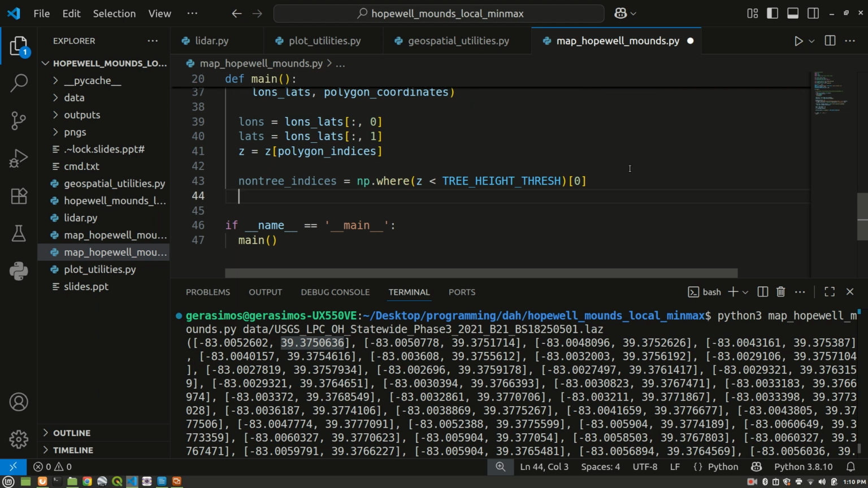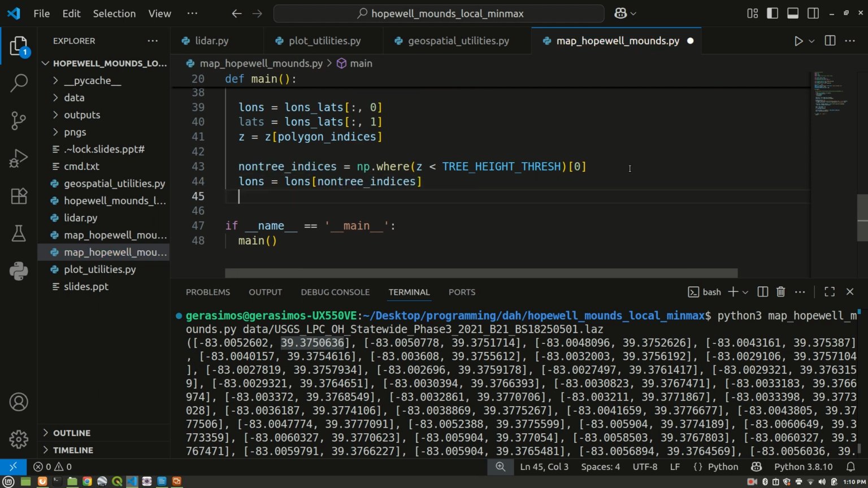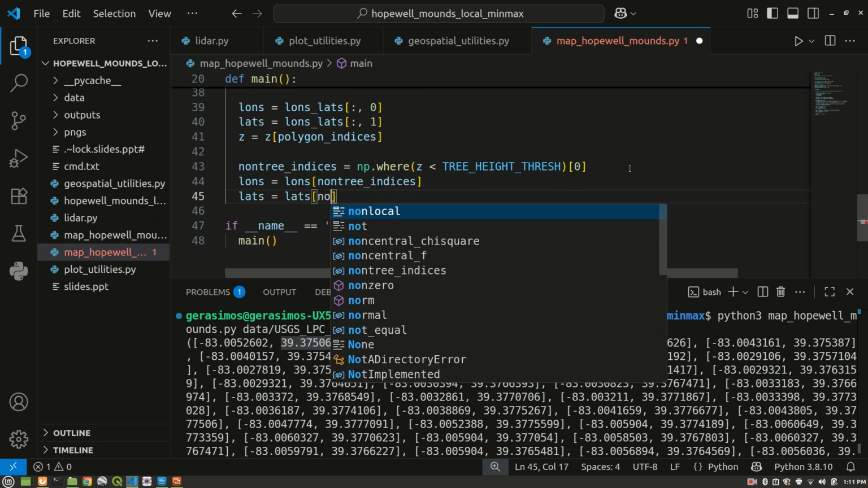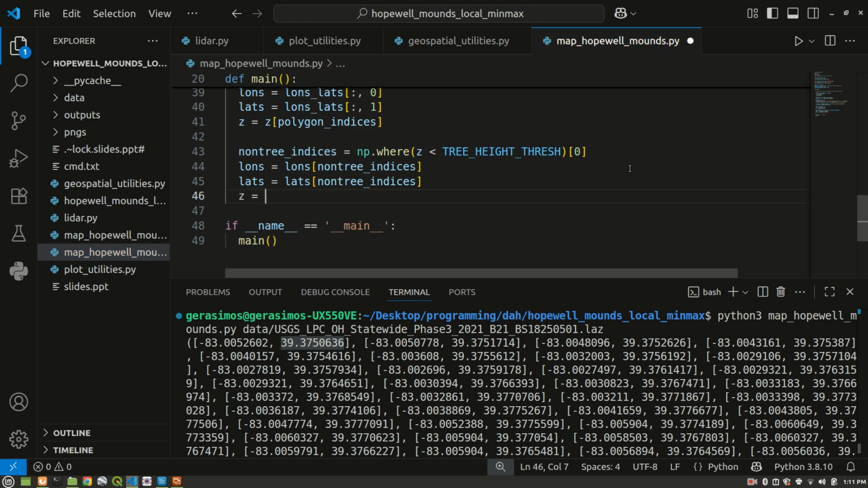Let's see. The next thing that we're going to want to do here is apply that filter. So we can say here the lons is going to be equal to lons, non-tree indices, lats equals lats, non-tree indices, and finally z is equal to z, non-tree indices. Okay?